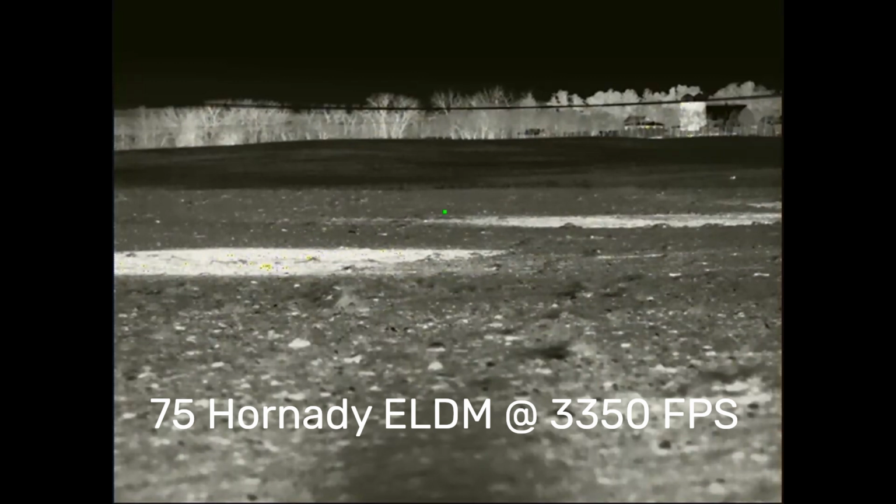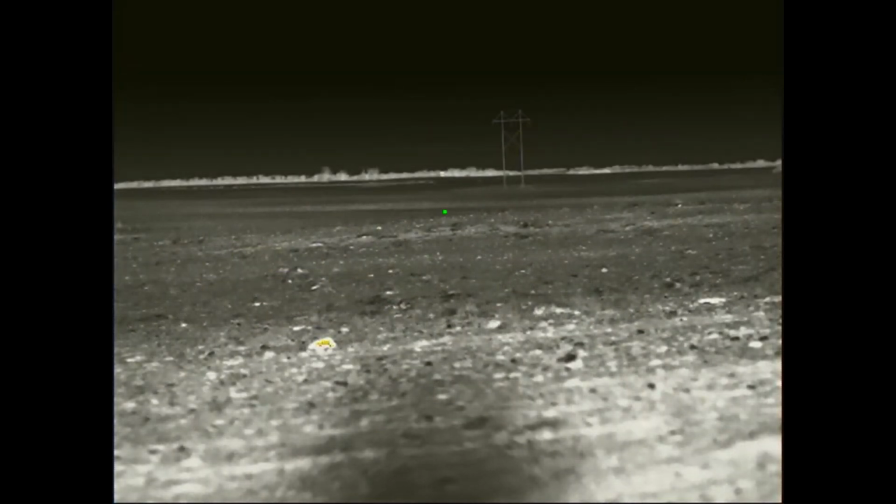It's working kind of left to right on the screen here, and it disappears down into this slough area, and was down there for I don't know, a minute or two. So I switched to and turned on some breeding noises like chirps and whines and that sort of thing, just to try to keep him coming. And you can see he pops out here on the other side of that slough, just on the left side of the screen there. And I'm up on my scanner.